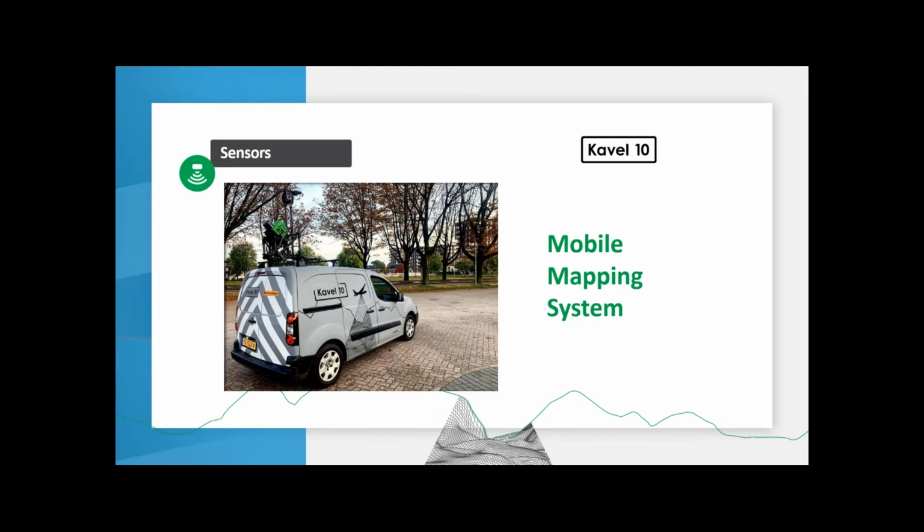It is actually possible in Skyline software to also merge mobile mapping data, so LiDAR, but also panoramic 360-degree imagery. So that's also one of the latest developments we're looking into to improve that, and to improve our meshes on street level.